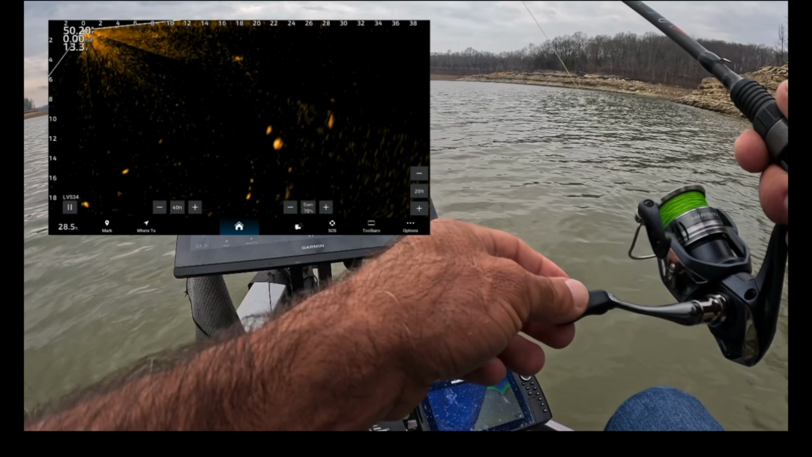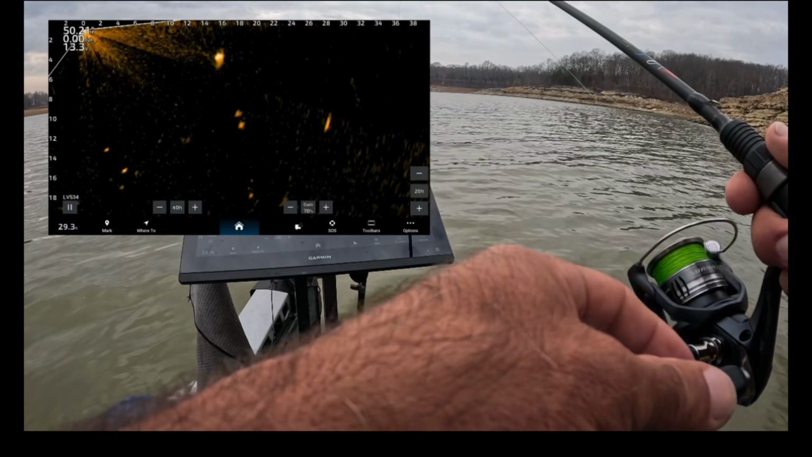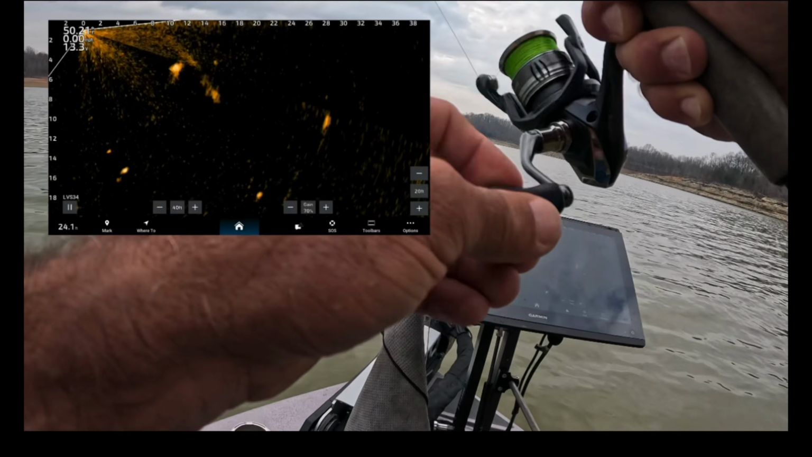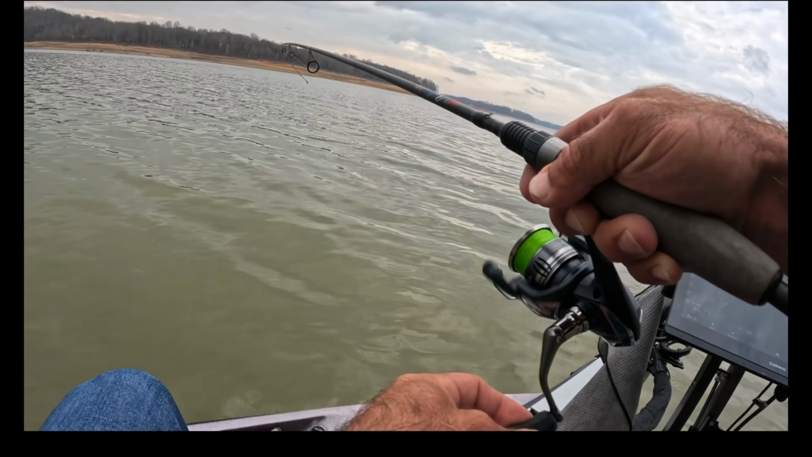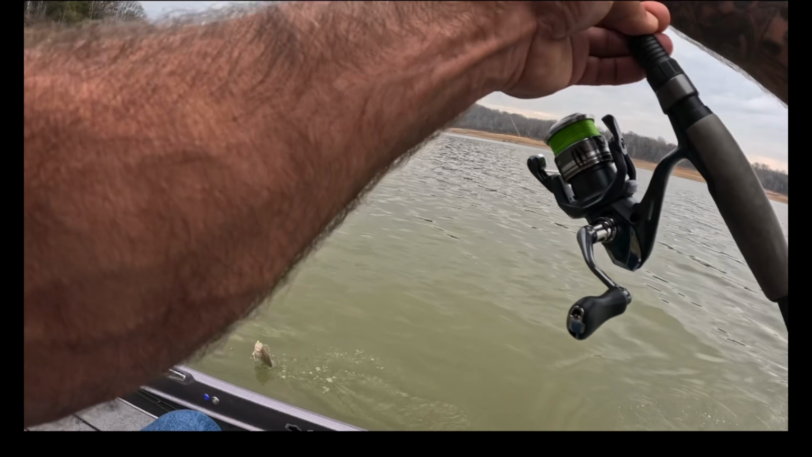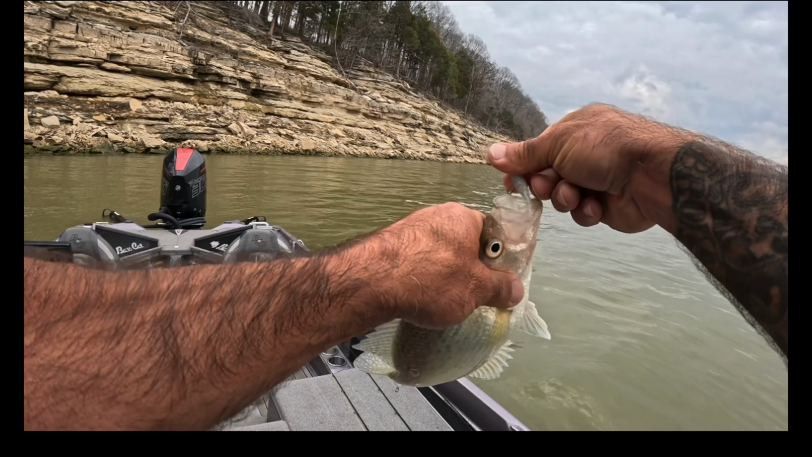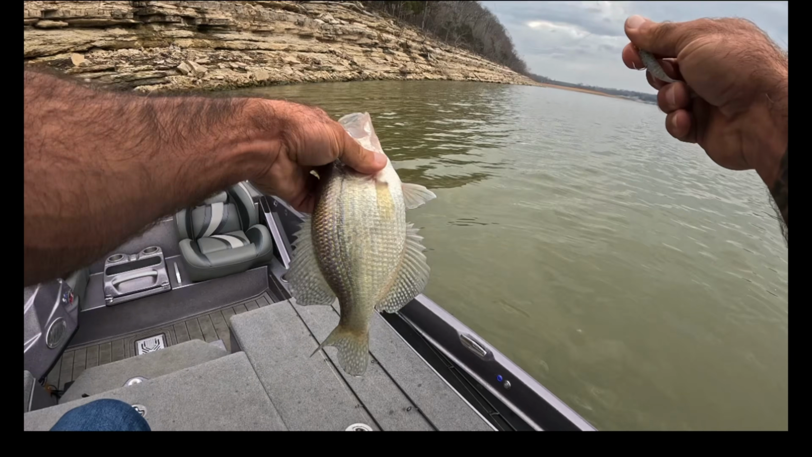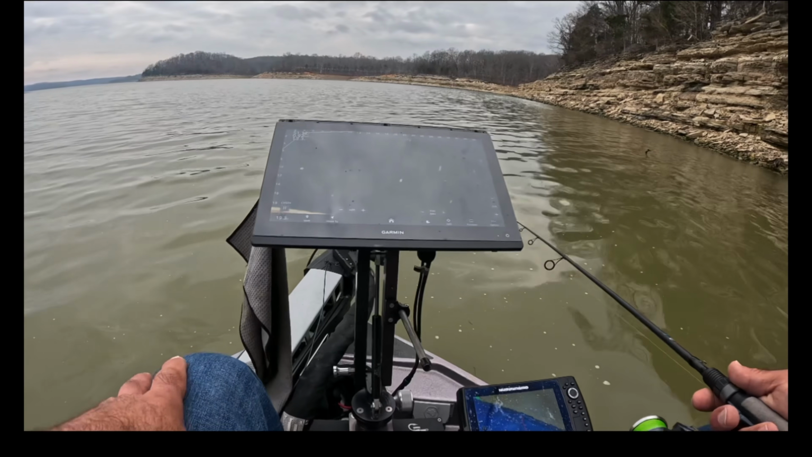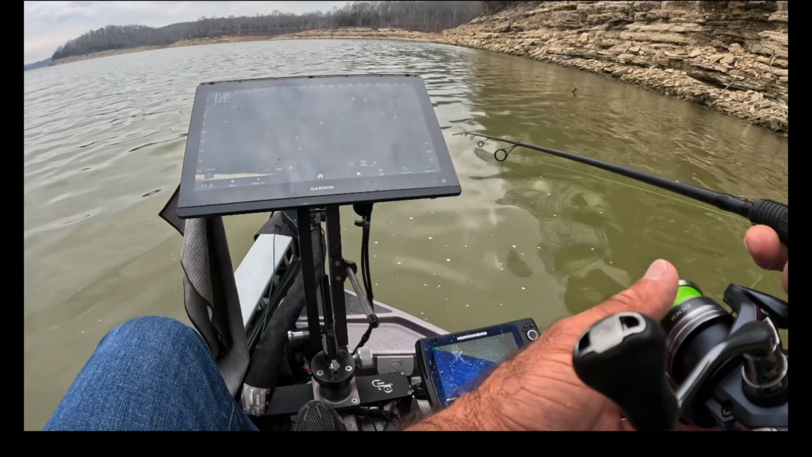She sees it. Come on. There it is. That looked like a really good fish. Not as good as it looked on the screen. He's gonna ride. All right, so this first stop this morning is where a channel swings into the shoreline.